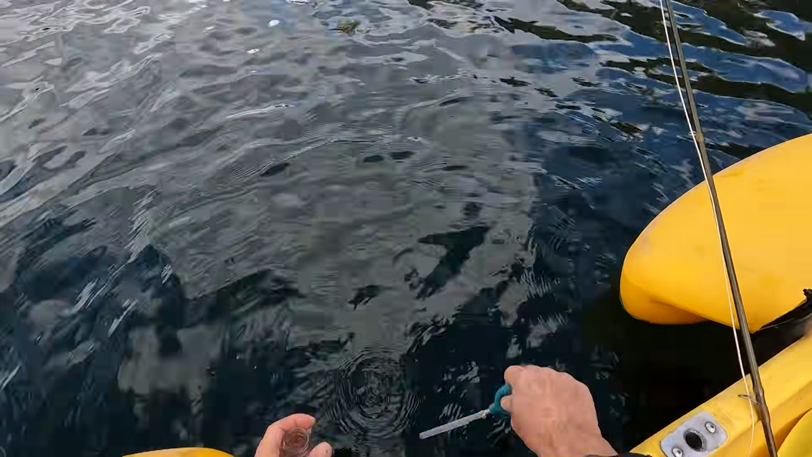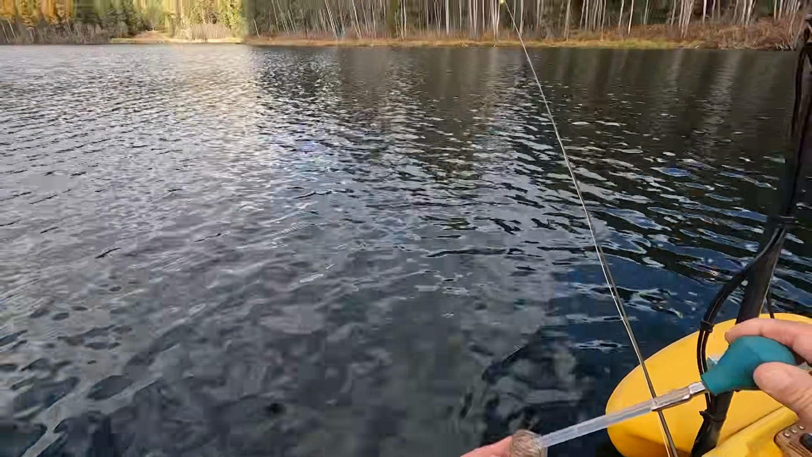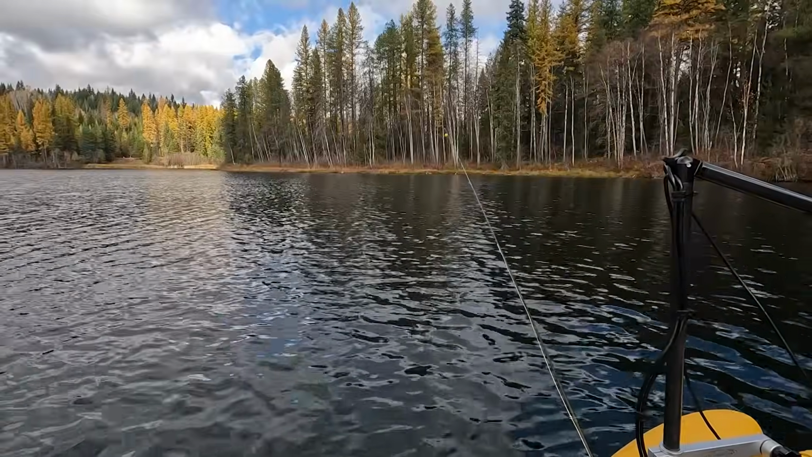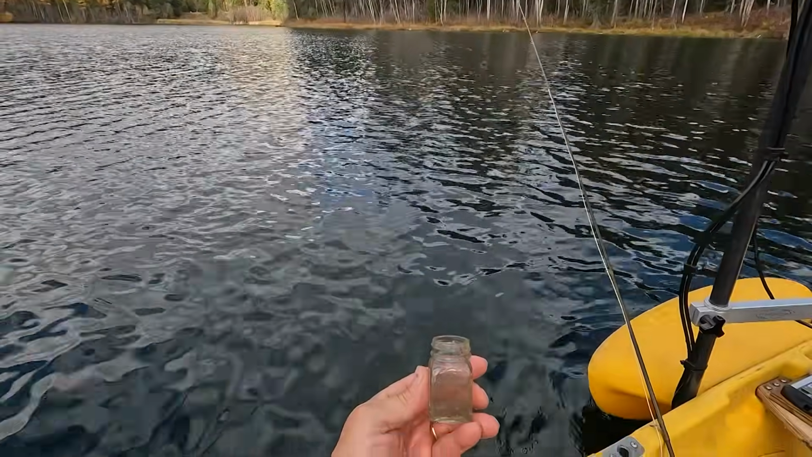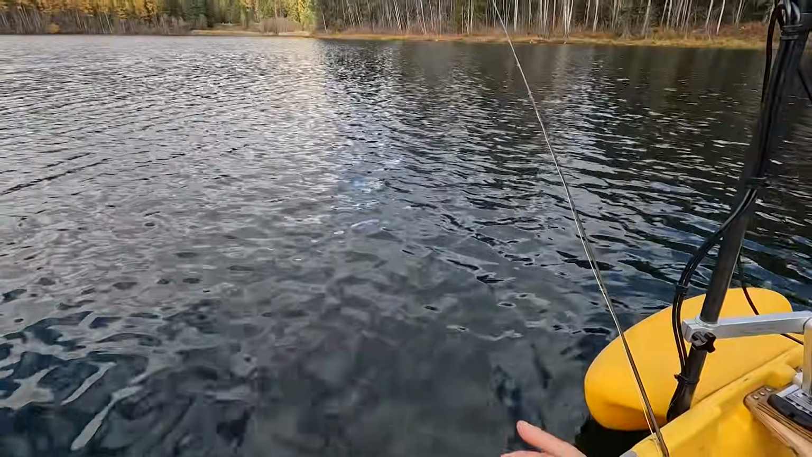All right. Oh, full of Daphnia. Just chock-a-block full of Daphnia. Well, I'm using the right thing, a very light colored Daphnia pattern, but that's what he's eating. Just full of Daphnia. Wow, crazy.